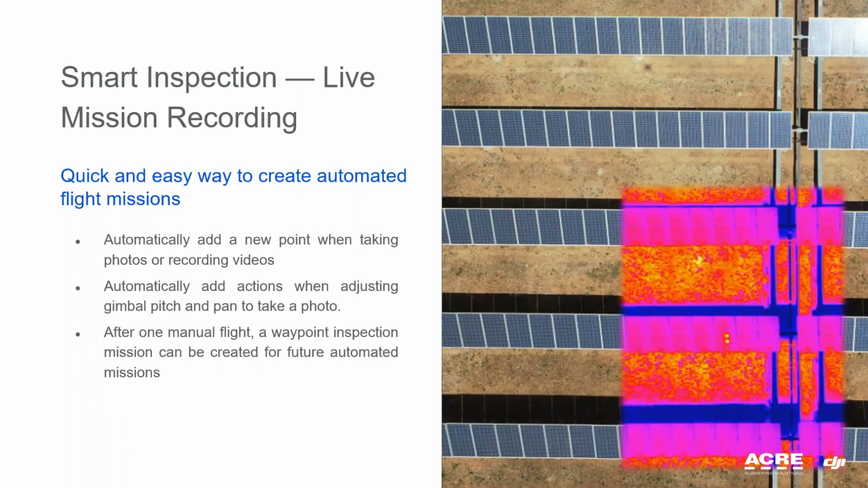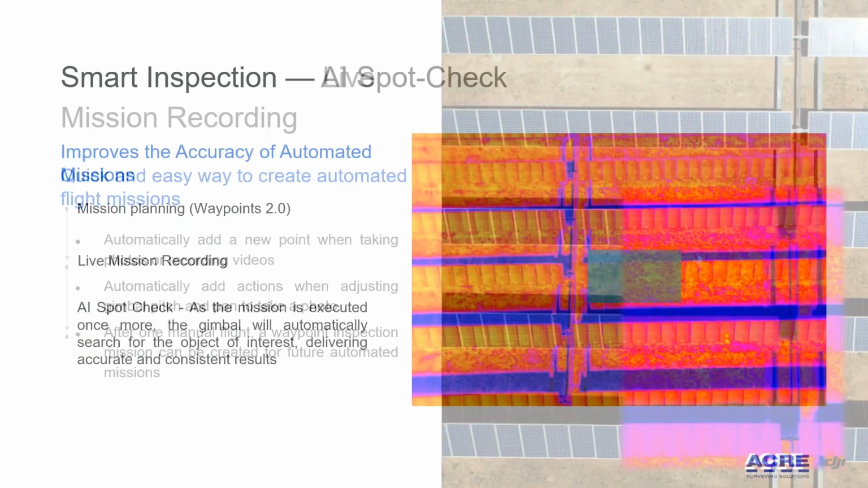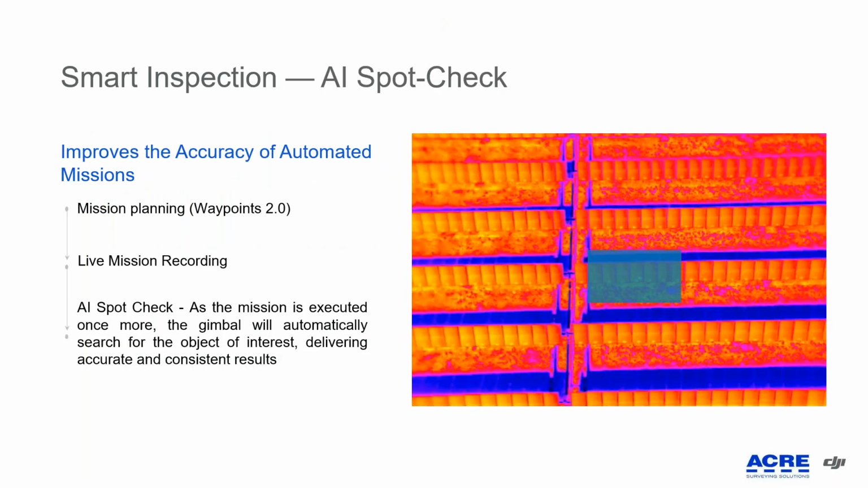In the case that we need to inspect a special zone, we can do a manual flight recording waypoints, making photos, and afterwards the Matrice 300 RTK plays the same mission automatically using all the precision that the RTK technology gives us. Spot check lets us use all the potential of artificial intelligence with the H20T camera. We can choose what we find for the next inspection.